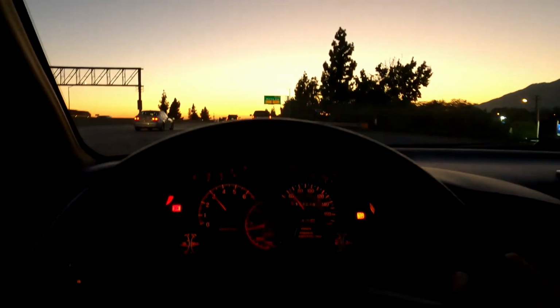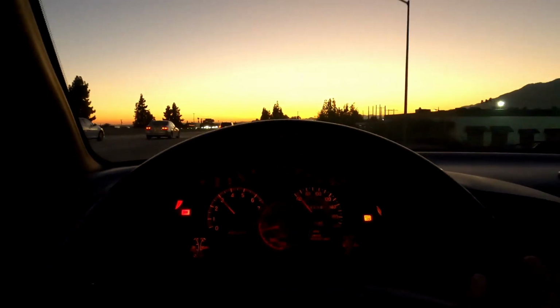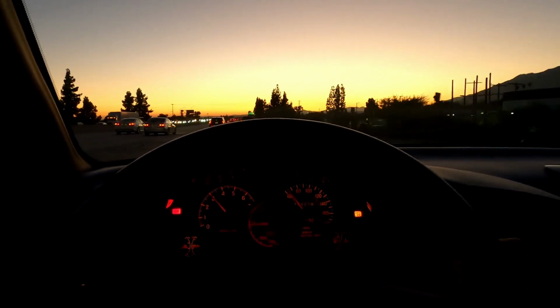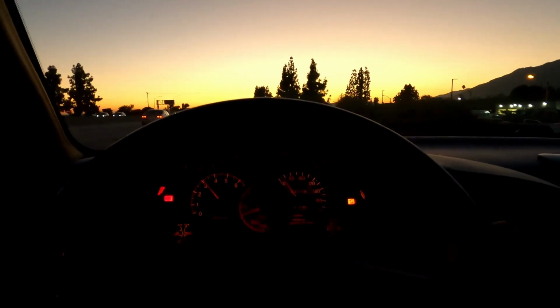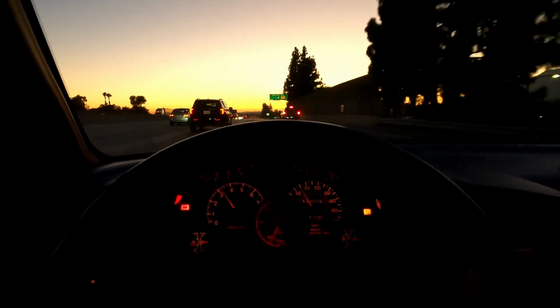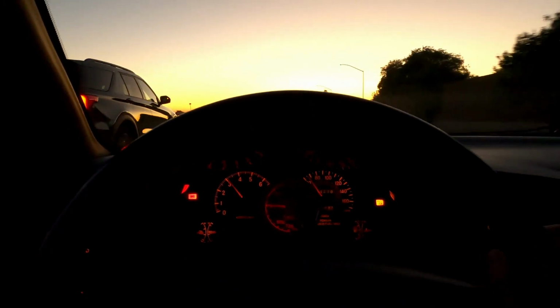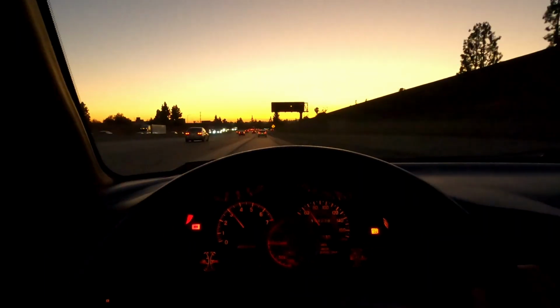I just fixed the boost leak this thing had on the throttle body. It had like a loss of power, and now I feel it pulls. It pulls pretty good now. Damn.